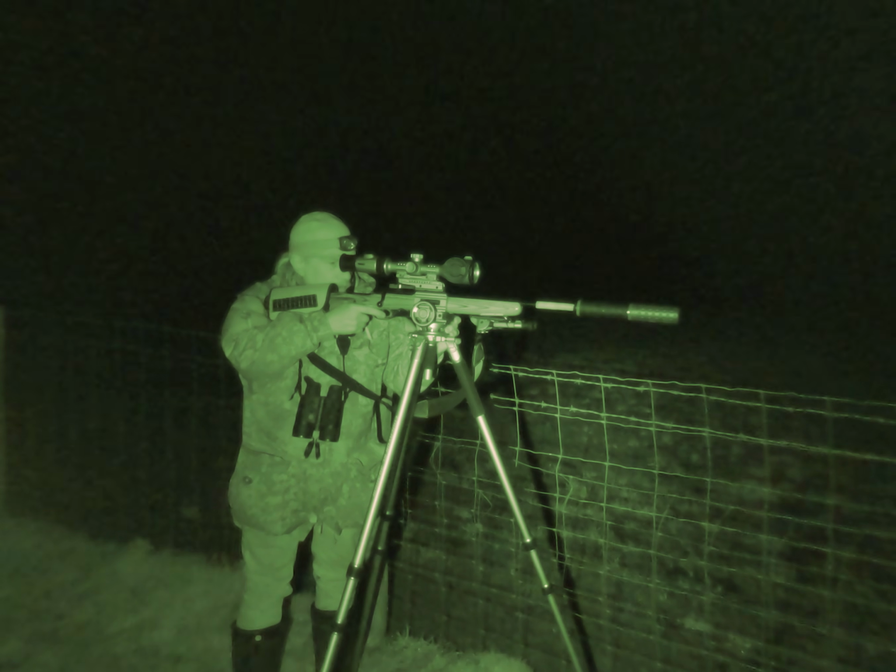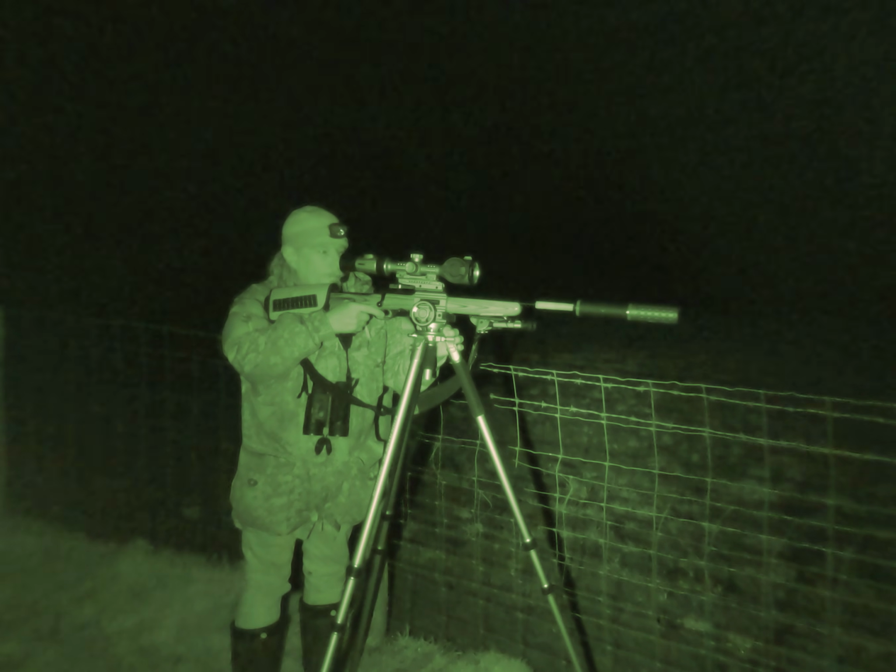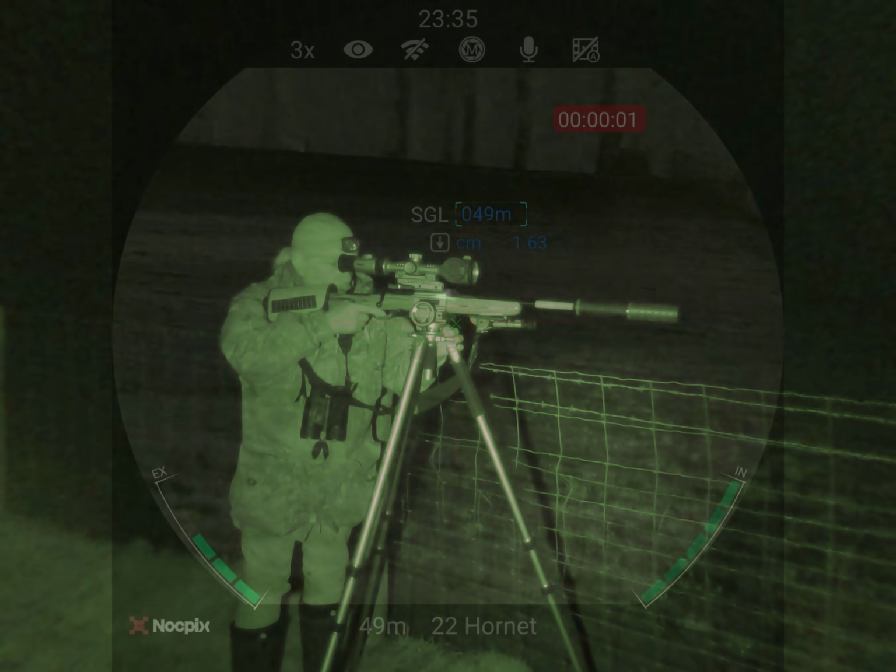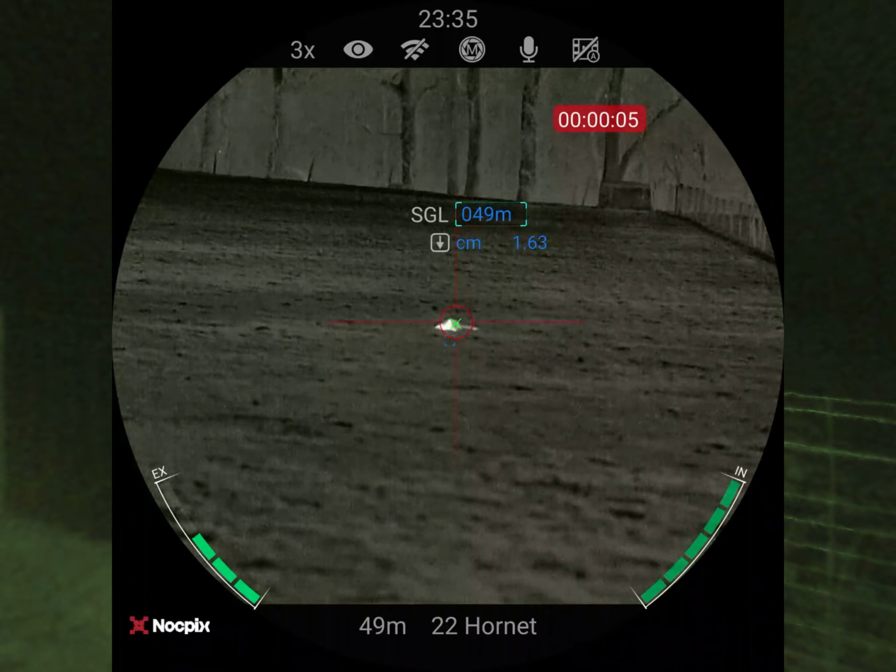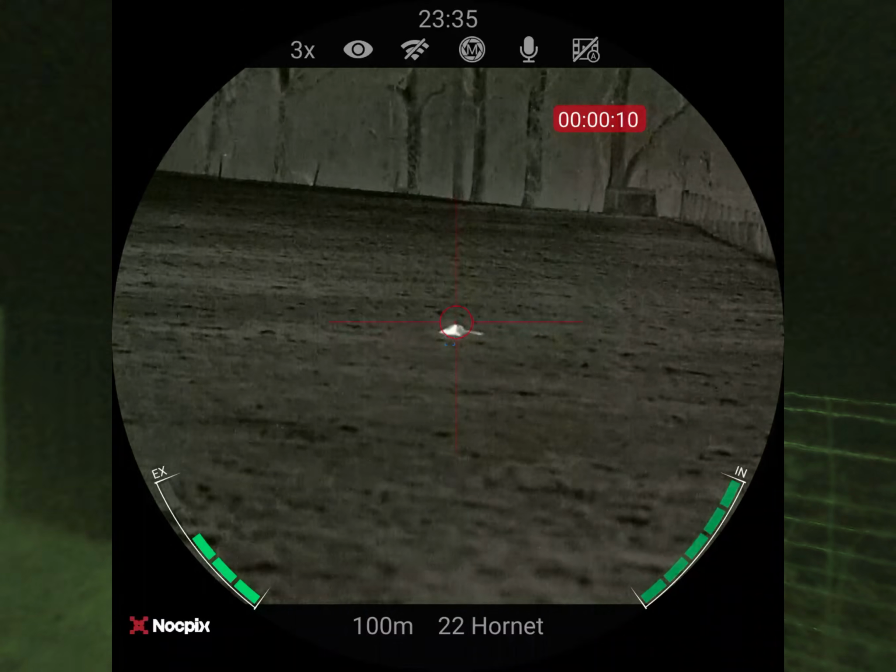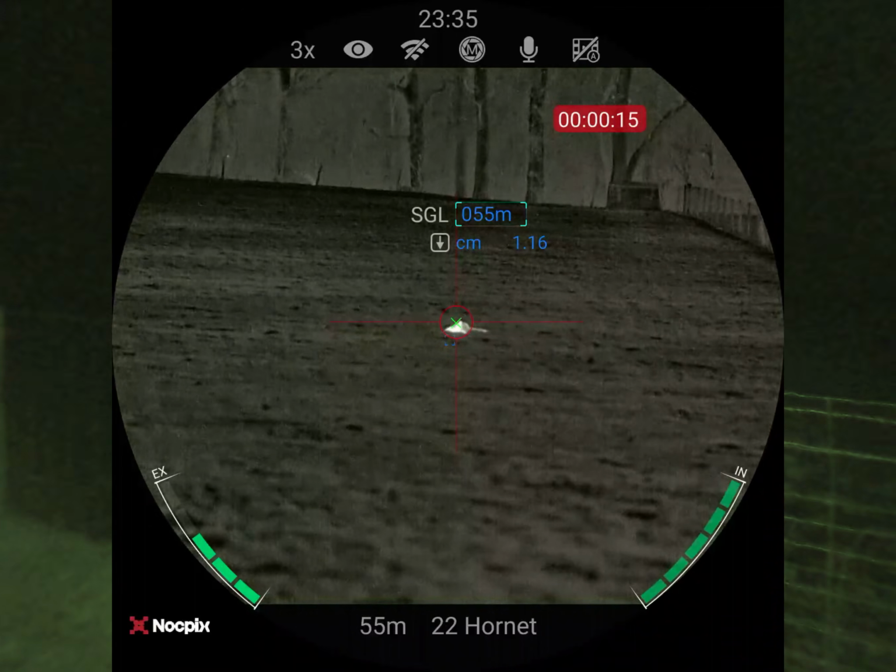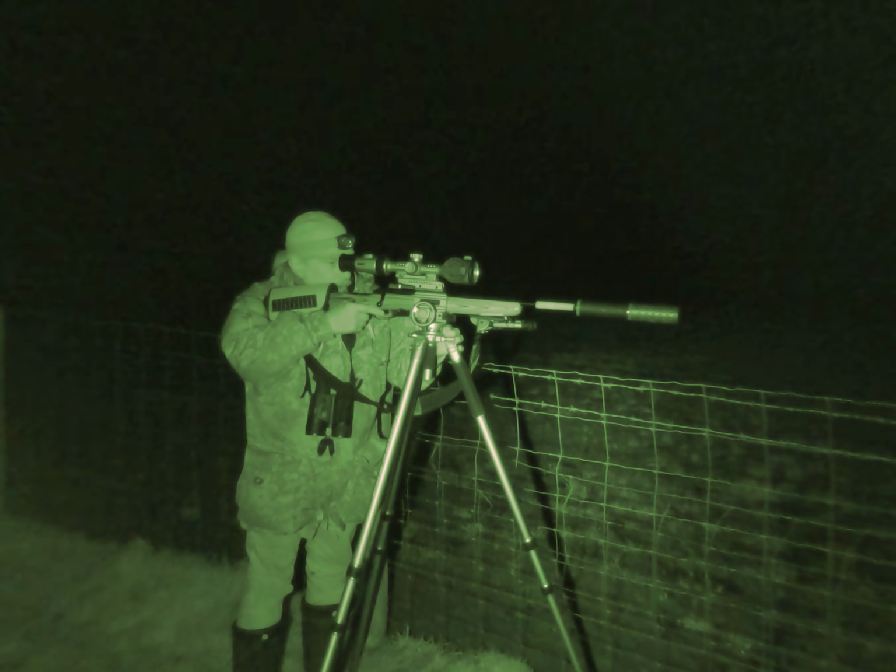Right, it's coming in within range now. Okay, here we go. Excellent. So that was a full-on head-on chest shot there. Excellent shot, just as you'd expect, just as you'd hope for.